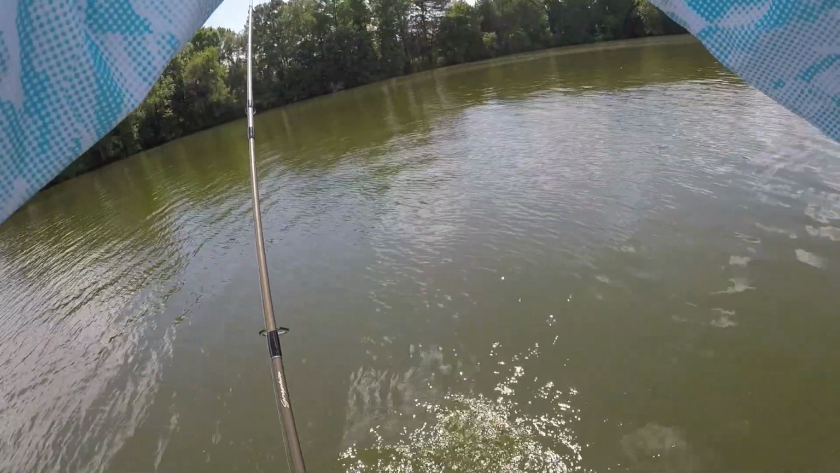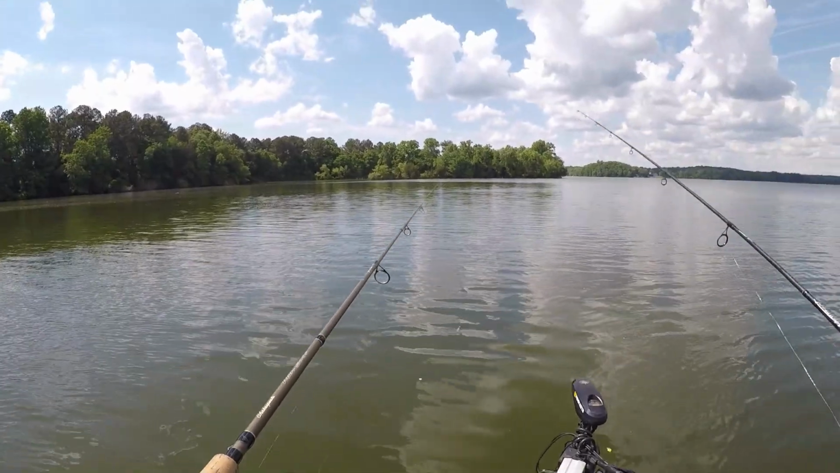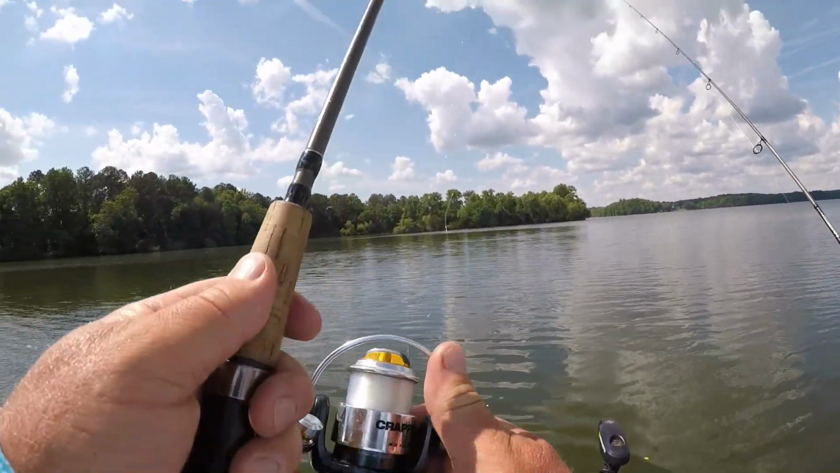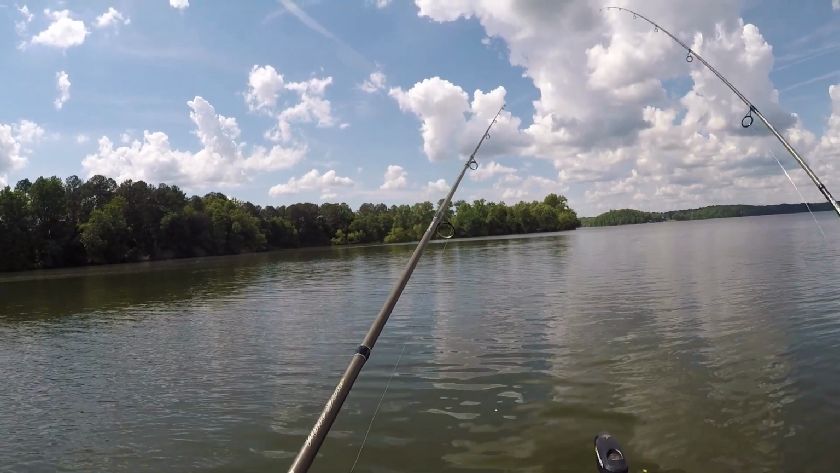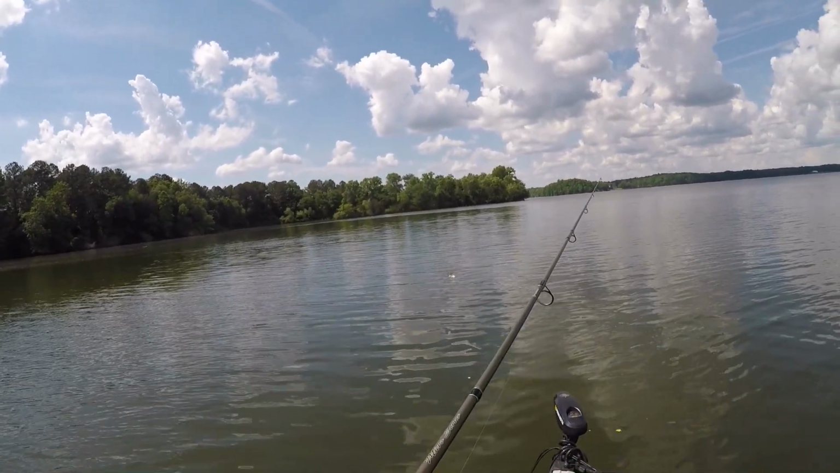I don't know. I'm catching little bitty ones. I've moved off of it. That one was more of a thump than a. That's a crappie. No doubt.